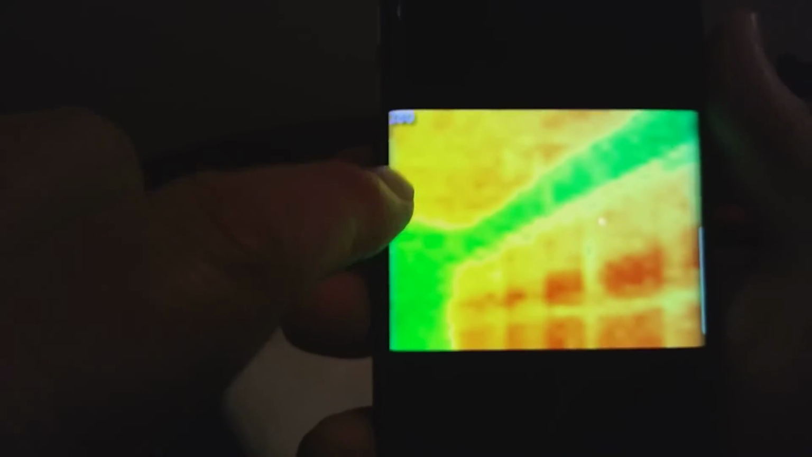I'm just going to quickly show you some shots here on my camera. Here is a picture I took of my garage door. This is the ceiling part.